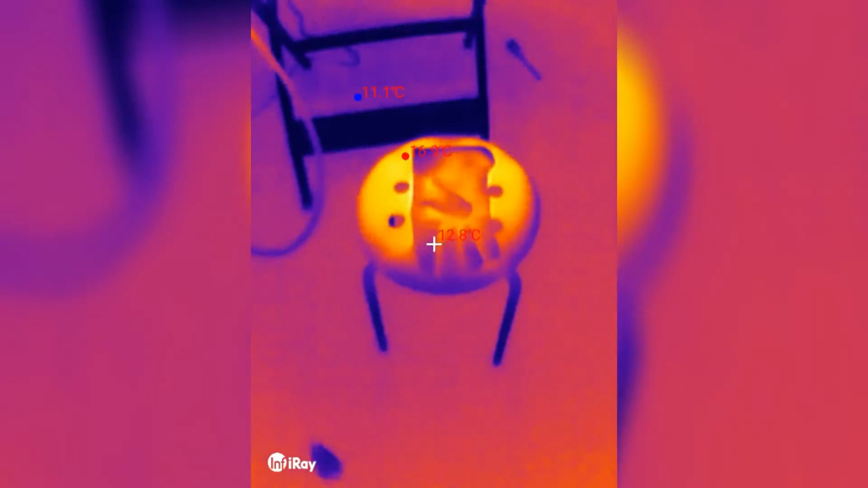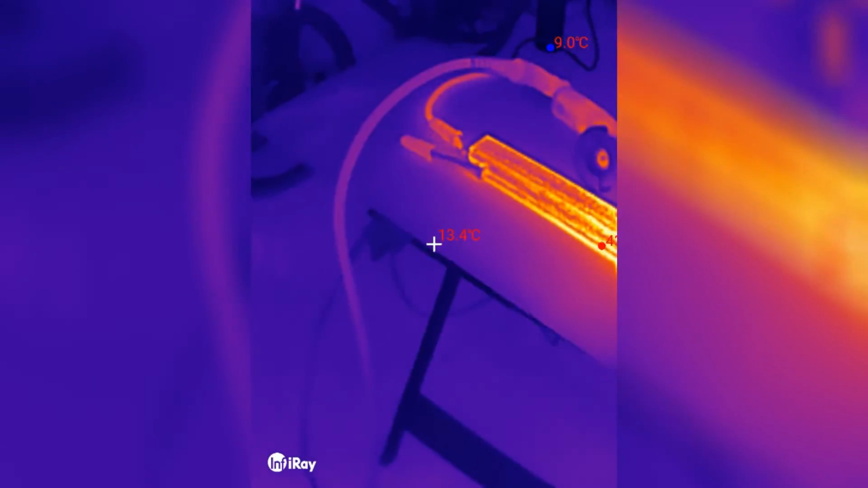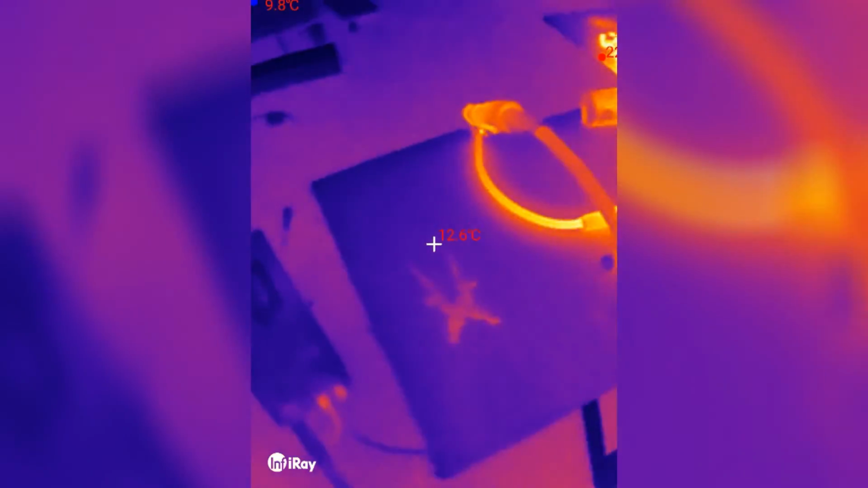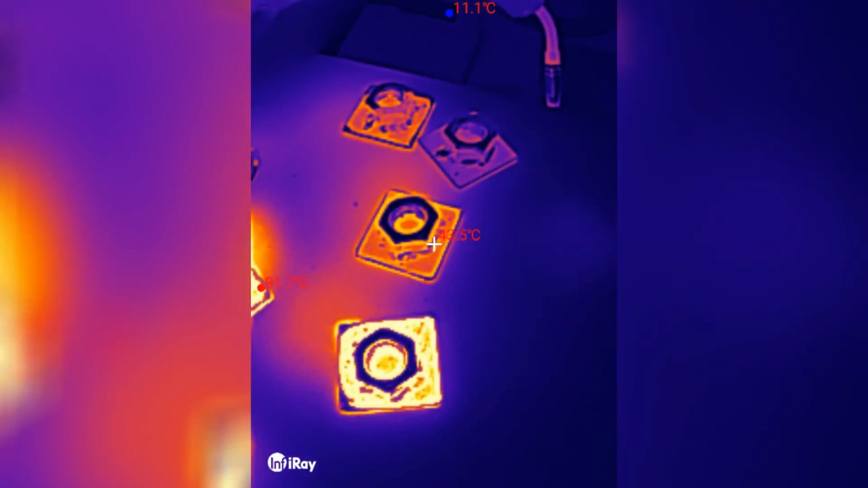I'm doing some welding in the garage. That was the stool I was sitting on. Yeah. That's the lead for the welder. That's warm. That's the terminals. And so I welded these sort of feet. And you can see which one was done recently, which one was done earlier. That's cool. That's the torch.